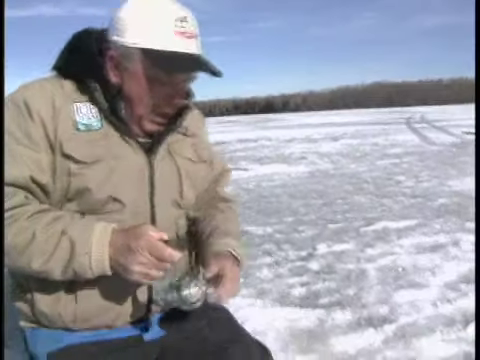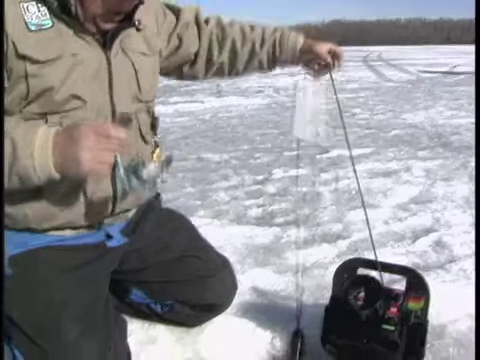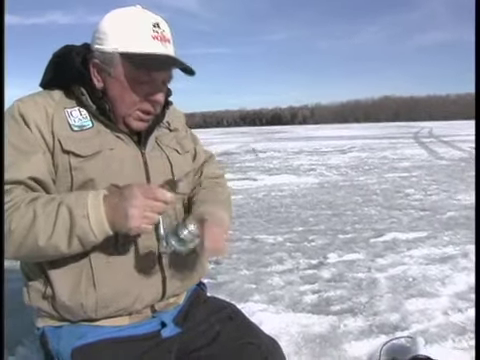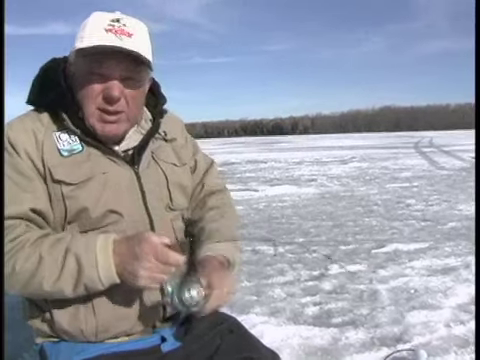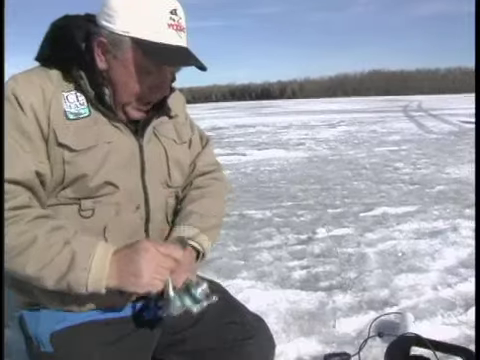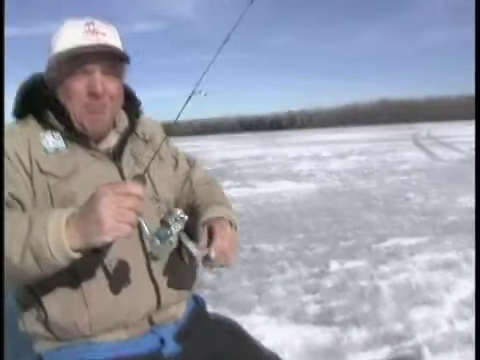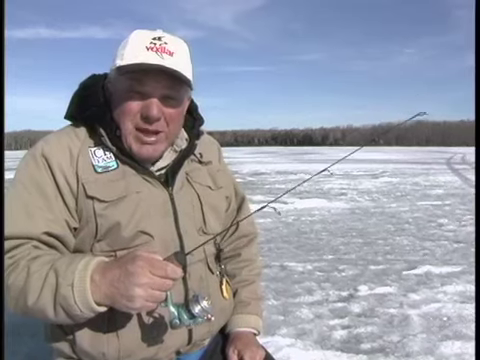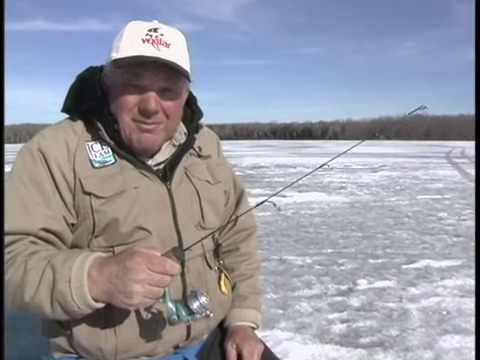Another trick you can always try is tapping that thing on the bottom and bringing it up. The real key to being successful is experimenting and not getting stuck in a rut and doing exactly the same thing all day. Ooh, broke me off. I can't believe it. Oh, that was a nice fish. I don't know what it was, but got my jig, so I guess I'd go tie on a new Genz bug and try again.